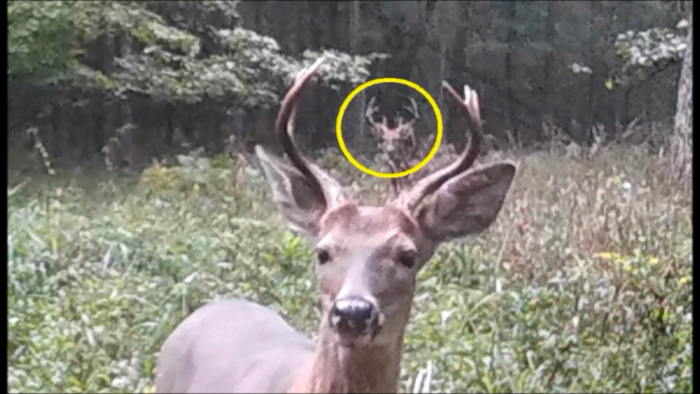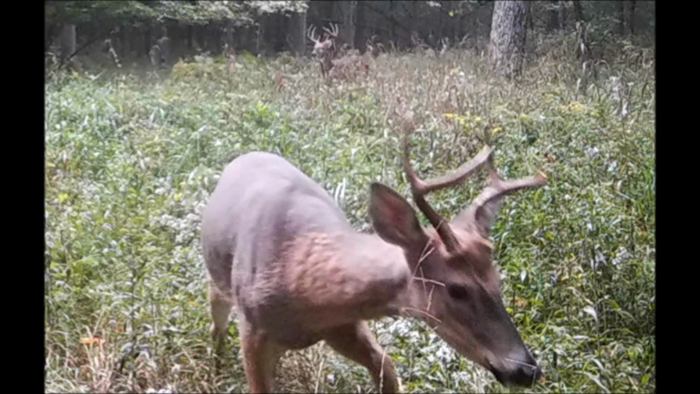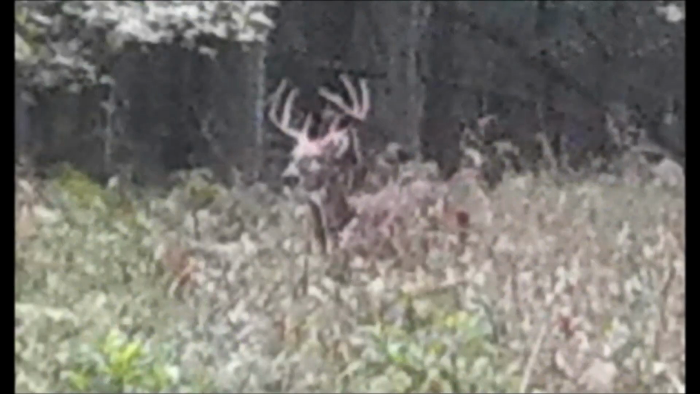Check out the buck I nicknamed Tall Boy. As best as I can tell, he's an 8-point stud. As of now, at least for me, that's my target buck for sure.